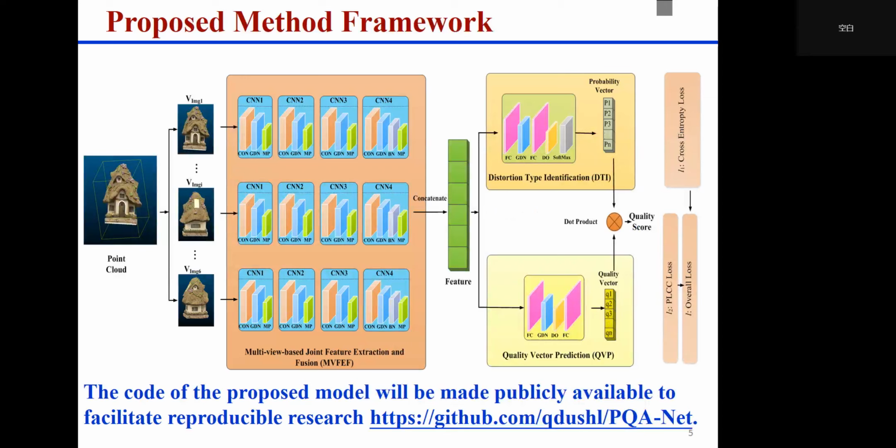To overcome this problem, we propose a novel deep learning-based no-reference point cloud quality assessment method, namely PQA-Net. Specifically, the PQA-Net consists of a multi-view-based feature extraction and fusion module, namely MVFEF, a distortion type identification module, namely DTI, and a quality vector prediction module, namely QVP. The DTI and the QVP modules share the feature generated from the MVFEF module.